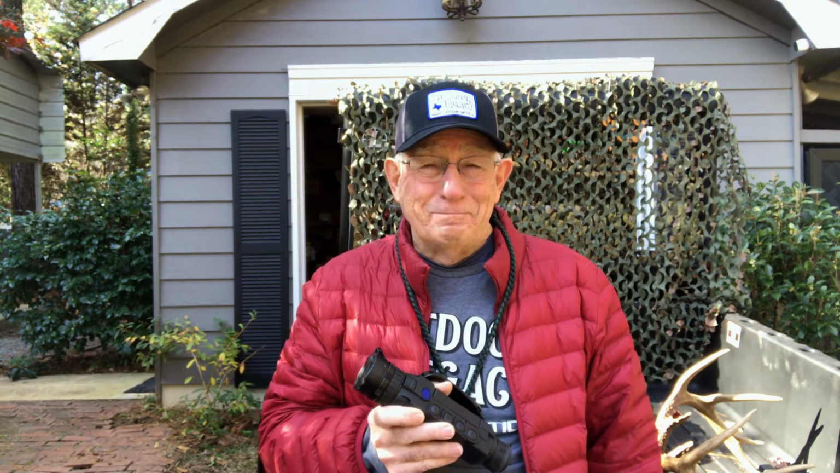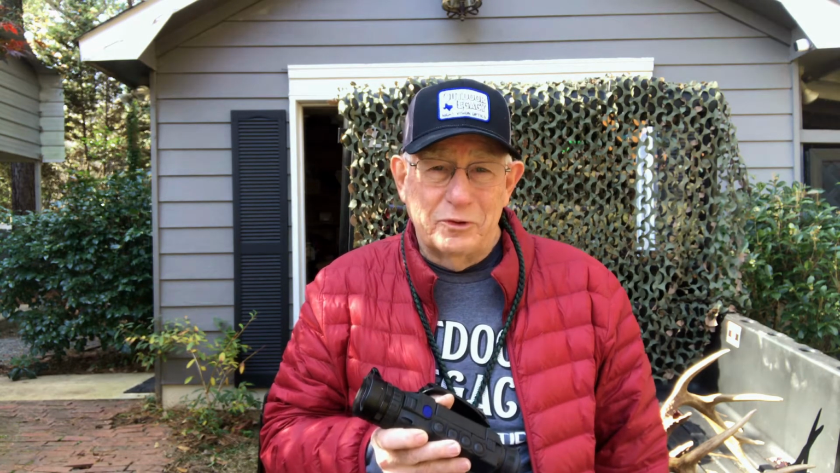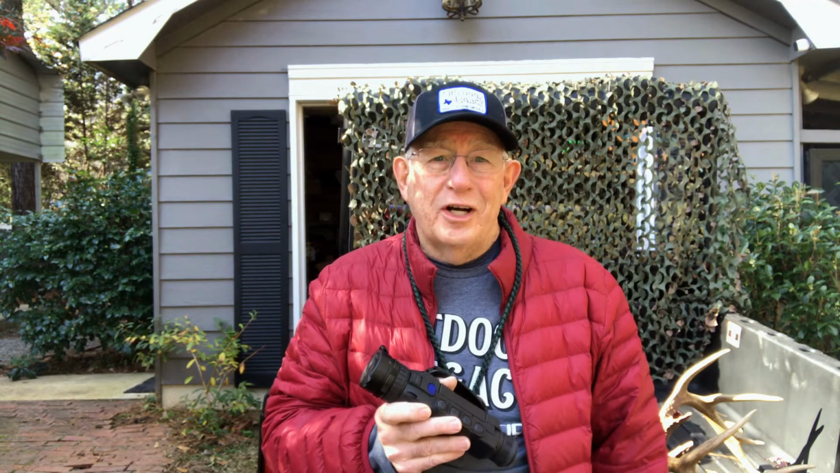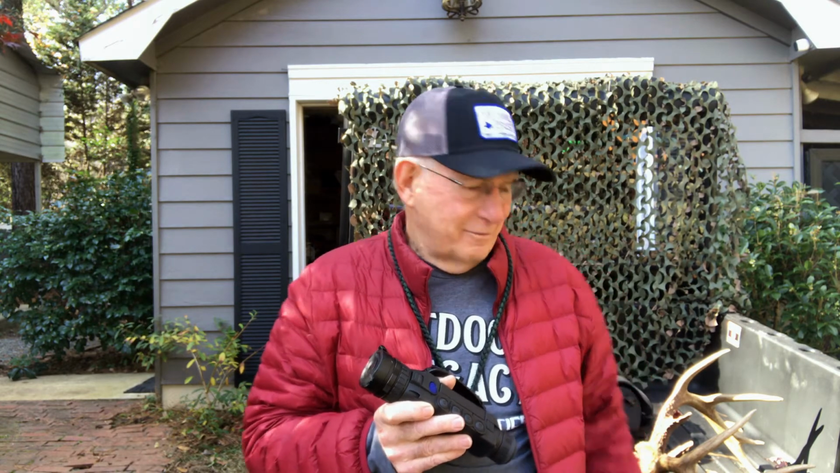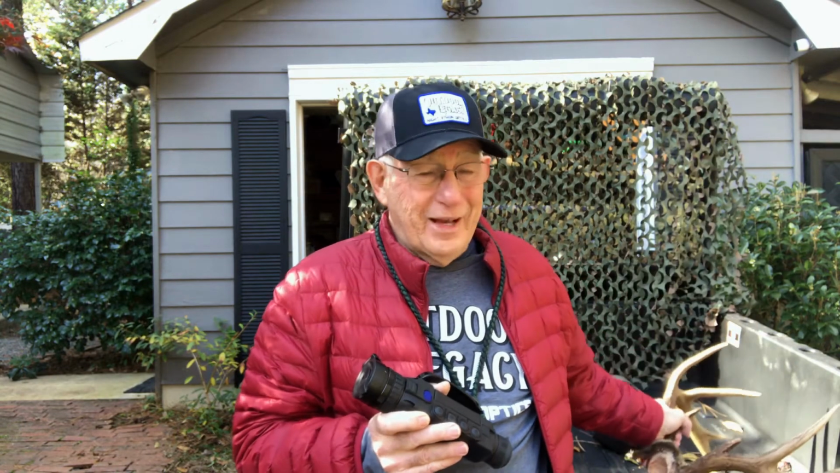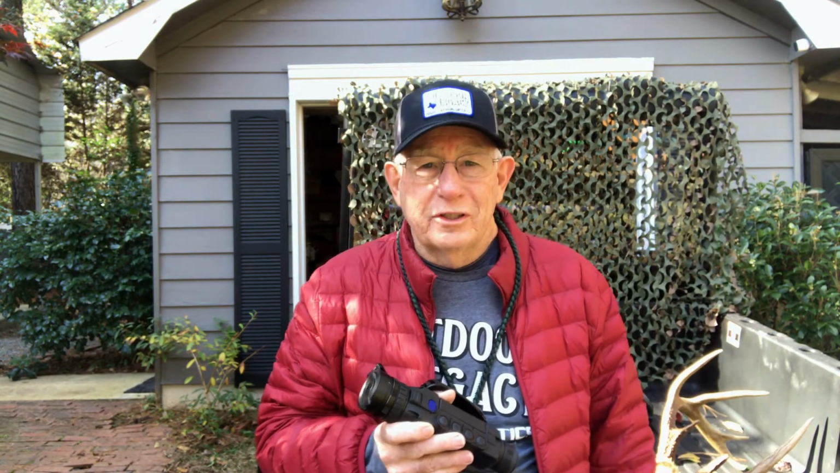But when I found him, he was a nice one. He was a nice buck. So I was able to locate the deer with a thermal, then find him in the scope 2 or 3 minutes later, and there was still enough daylight that I could identify him as a good buck, and I took the shot, and this is what I have now. So I just wanted to pass that along to you.